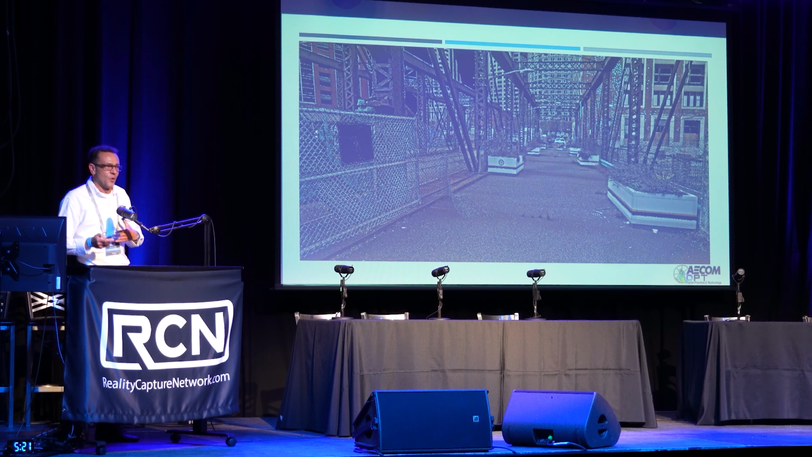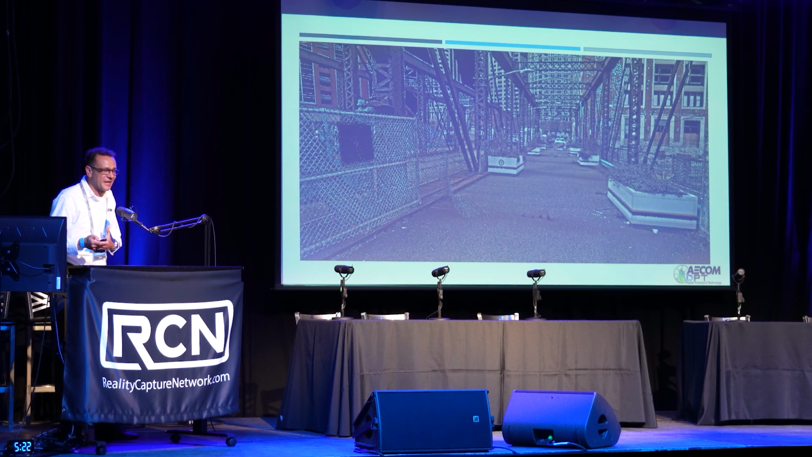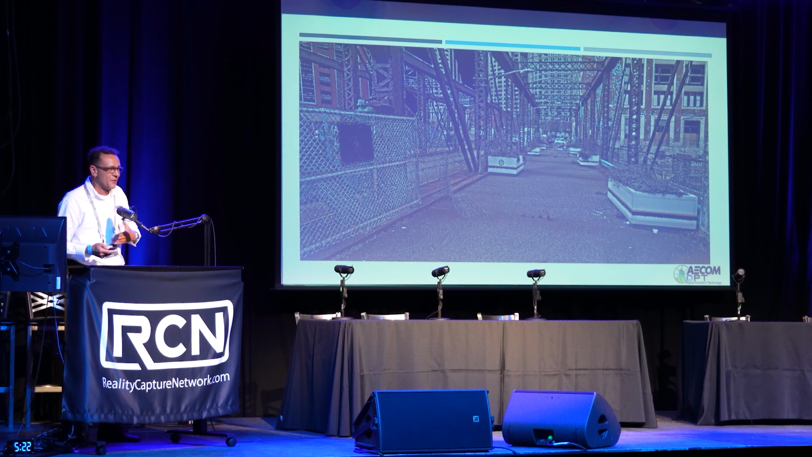What was interesting and fascinating about this particular bridge was the structural engineers for the city had analyzed it and had determined that we could not enter the bridge to scan it because it couldn't hold more than 100 pounds per square foot. So we had to find a way to scan this entire bridge to be able to generate and create a model for adaptive reuse or putting the bridge back into service.